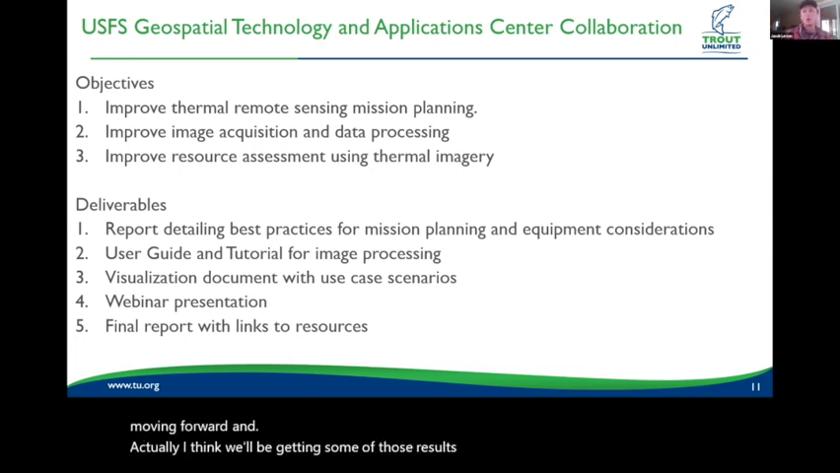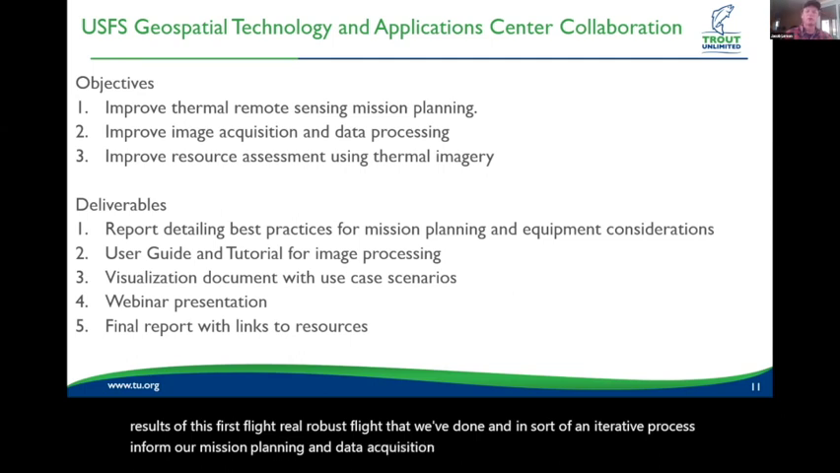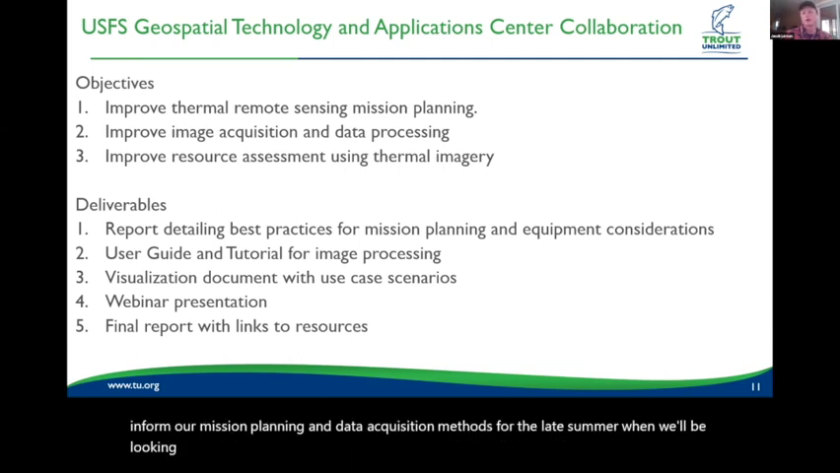So we'll get the results of this first, really robust flight that we've done, and in an iterative process inform our mission planning and data acquisition methods for the late summer, when we'll be looking to capture colder groundwater inputs during warmer conditions.